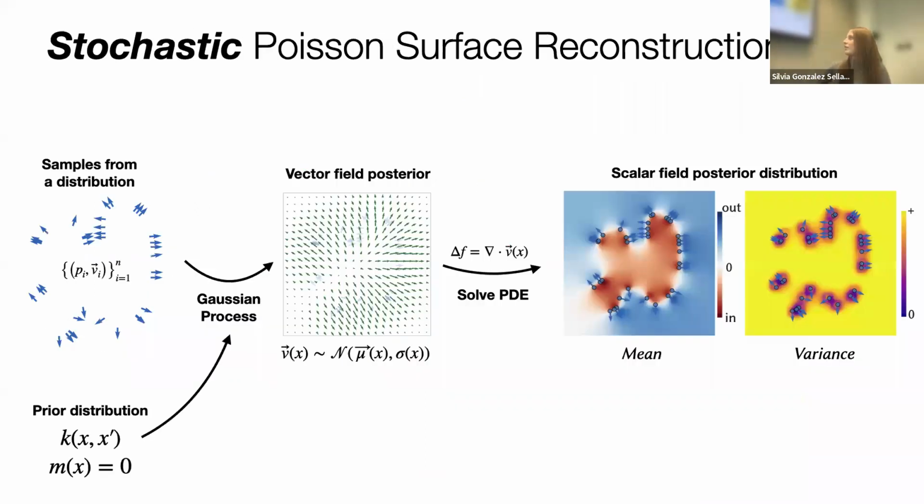So the cool thing about this project is that we looked at Poisson reconstruction as a Gaussian process. Specifically, we had to assume that it was a Gaussian process with a given prior and mean zero. We had to do this so that we reach the same formula, right?